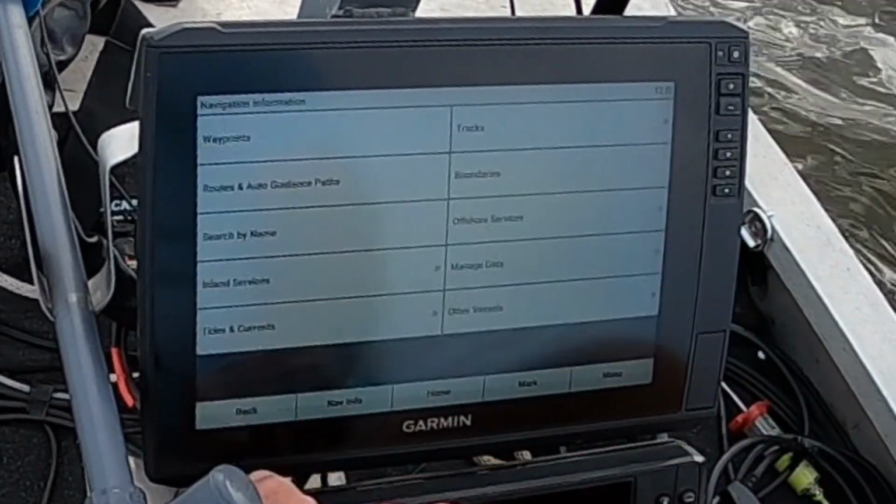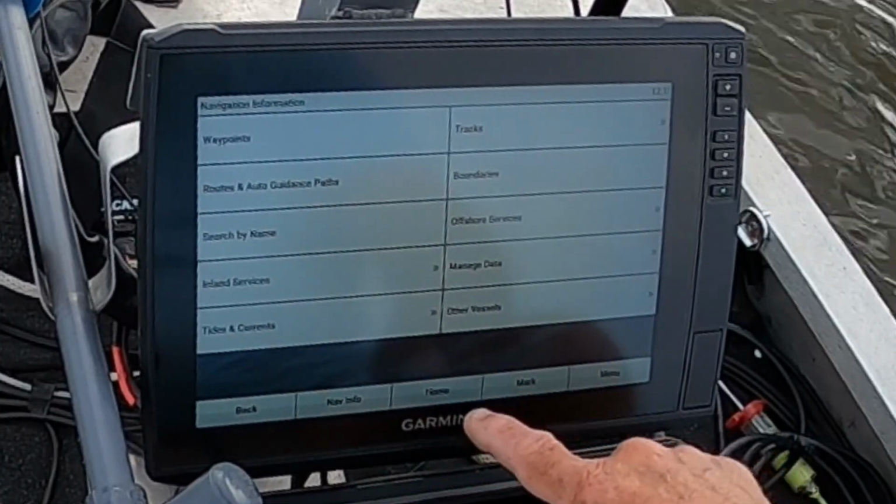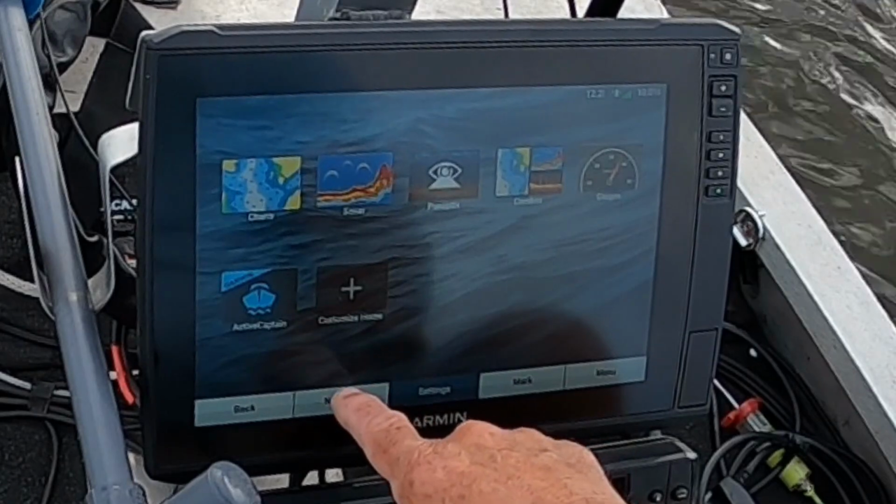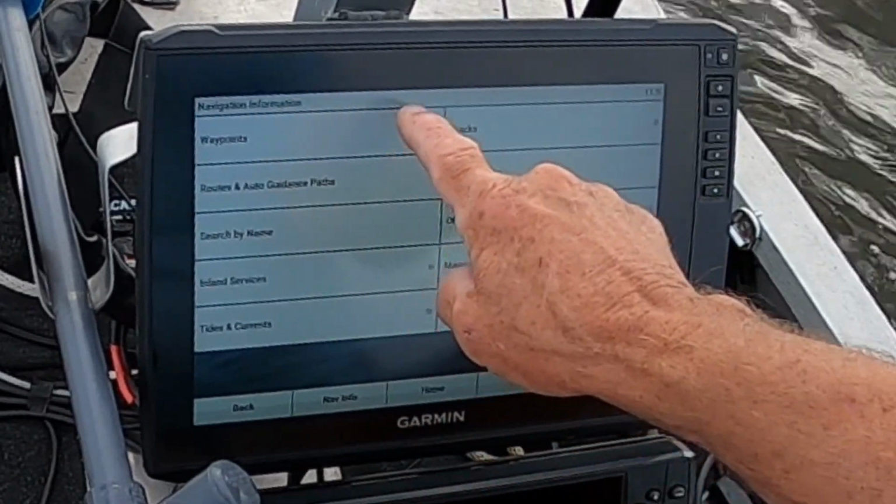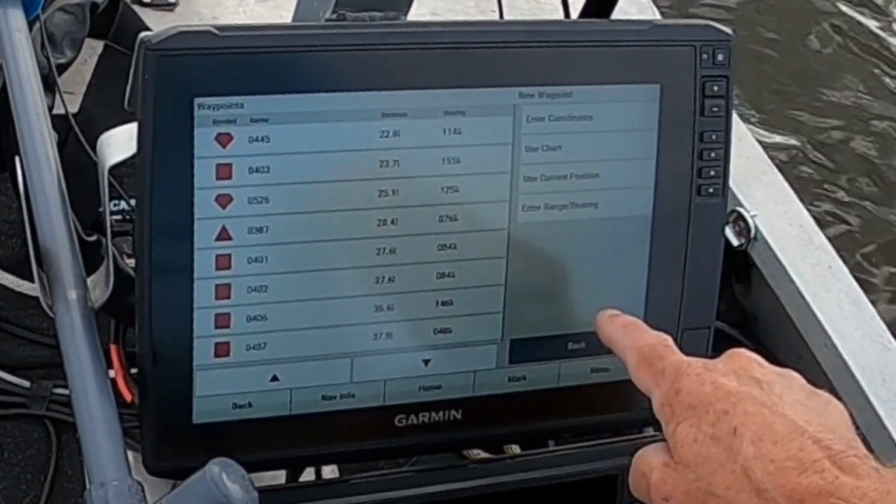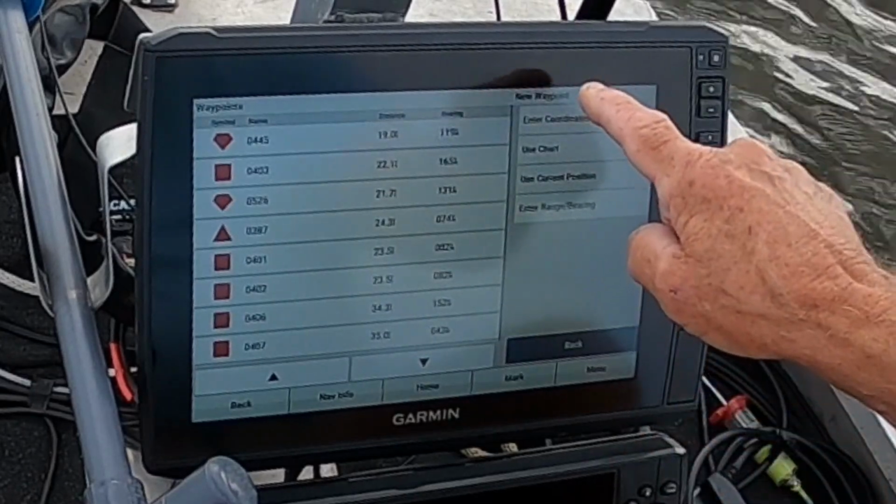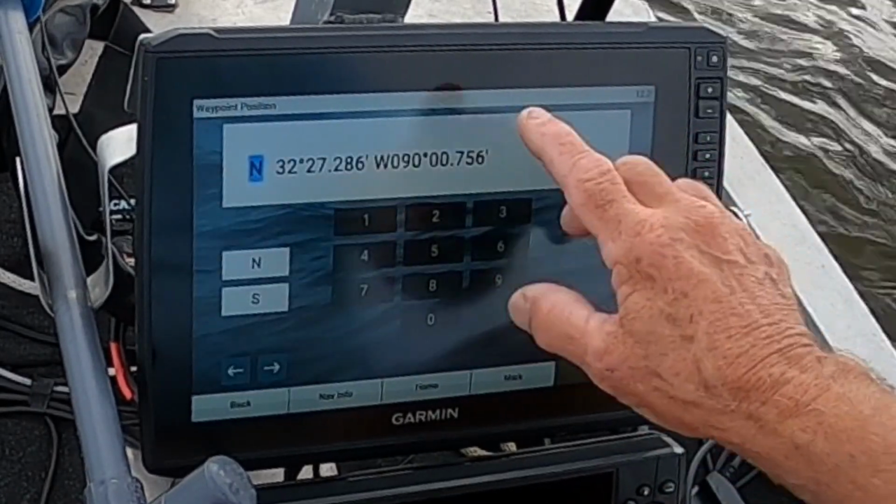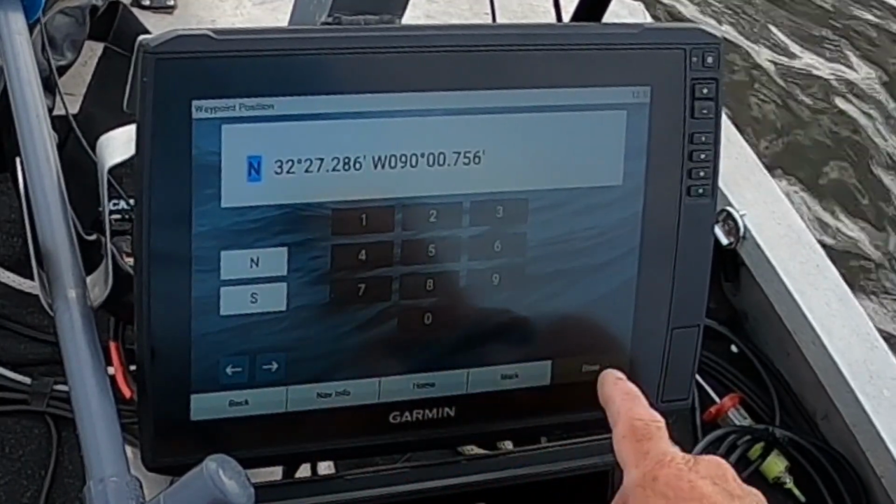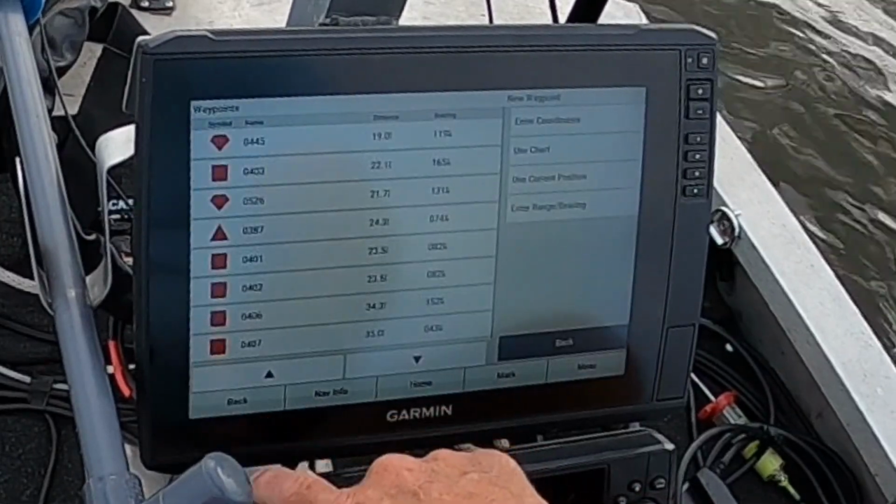So I'll do it one more time to show you, because people say I do things too fast, mess you up. You go to the home button, home screen, navigation info, waypoints, new waypoint, enter coordinates right there. So hit that right there, and you can enter in the numbers that you want to. It's real easy to do. And when you get done, hit done. So anyhow, pretty simple.